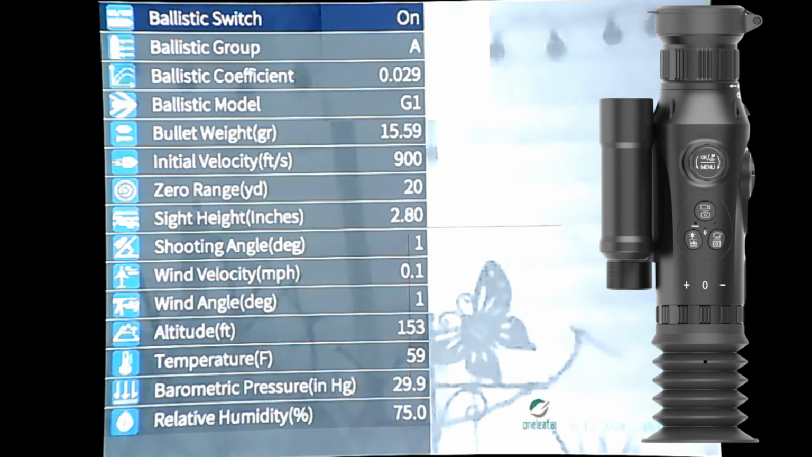Sight height, so that's from the centre of the scope to the centre of the barrel. Shooting angle, wind velocity, wind angle again in degrees, altitude. It's important you do this because I think the original settings are something like 1,900 feet.